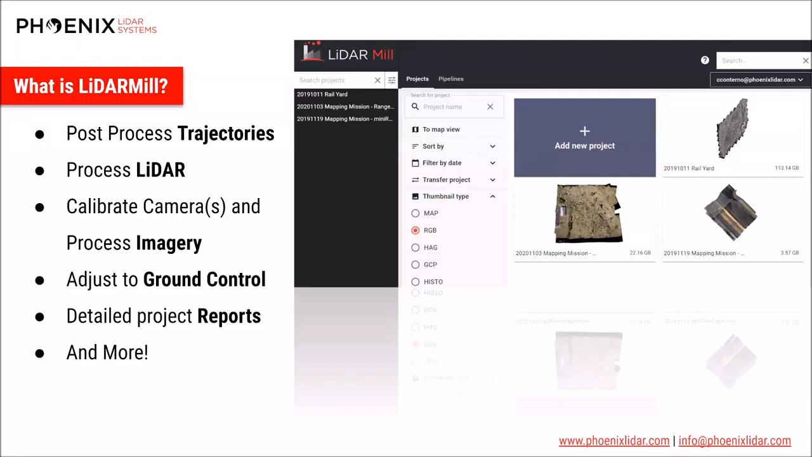LiDARMill is Phoenix LiDAR's cloud-based automated data processing software. It's a complete workflow that has been simplified as much as possible for the user. LiDARMill processes navigation data to make accurate trajectories. It calibrates and processes LiDAR data plus imagery. It creates accurate geospatial point cloud data and other common derivative products.